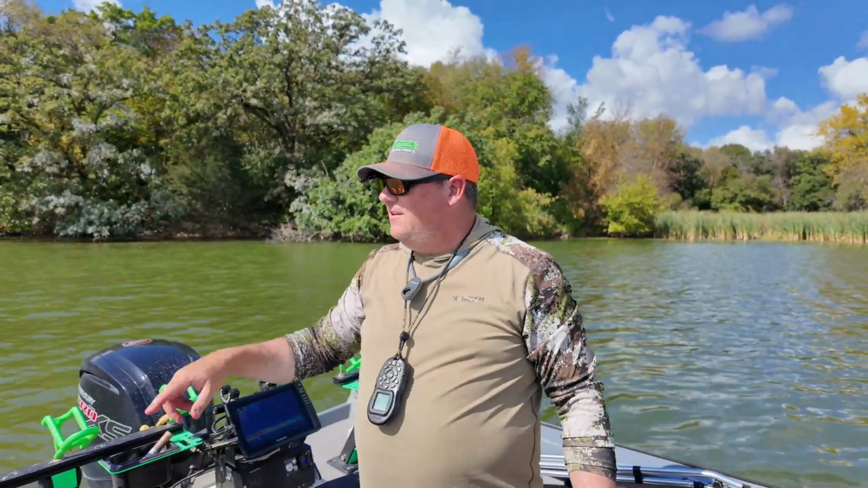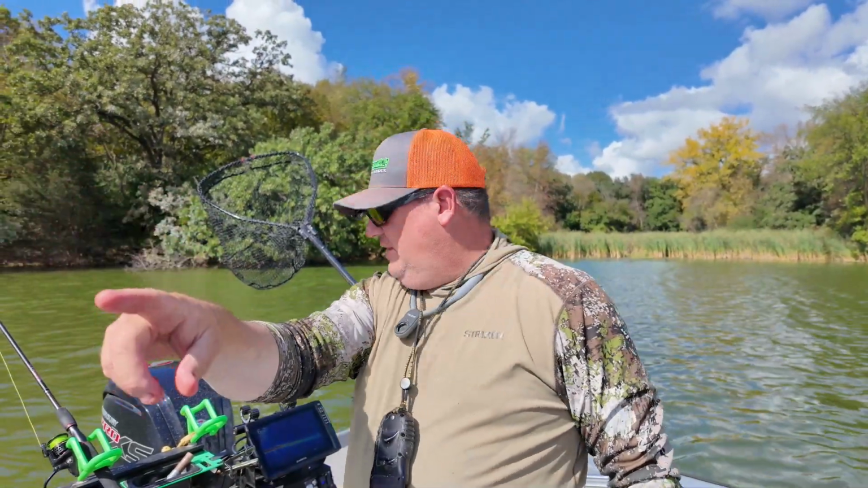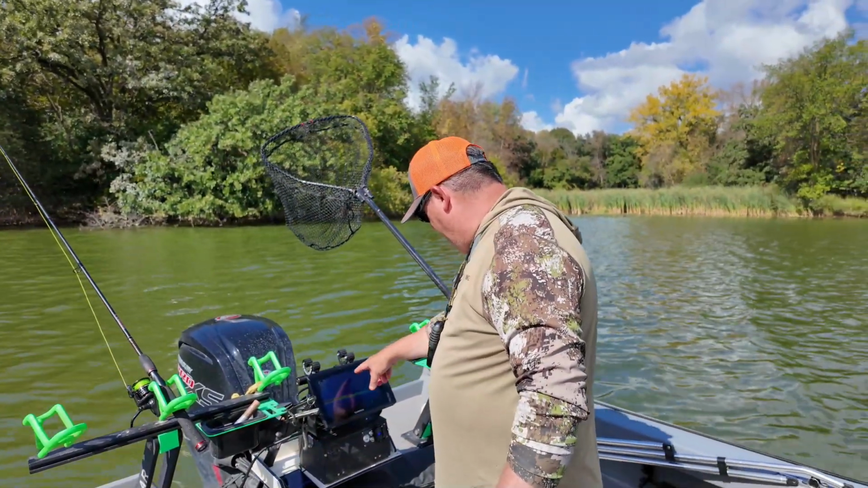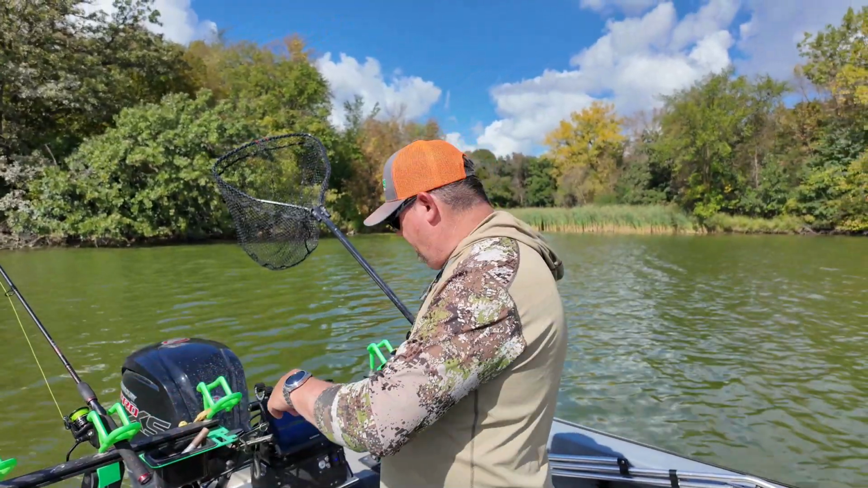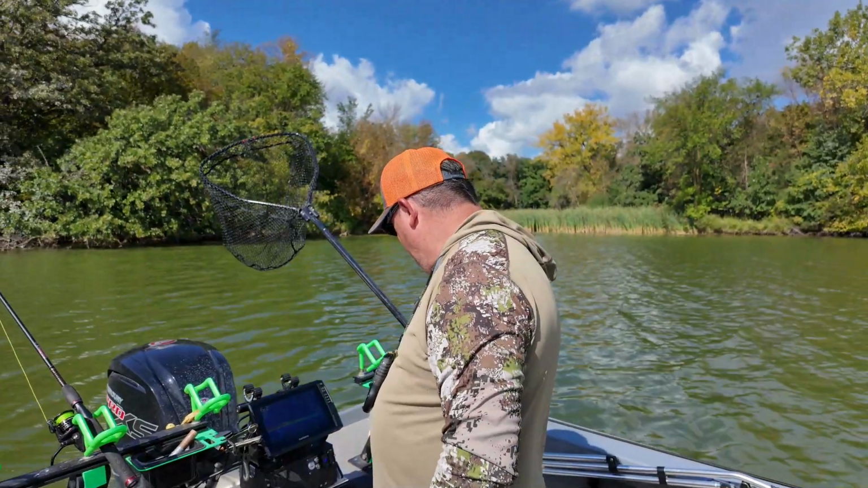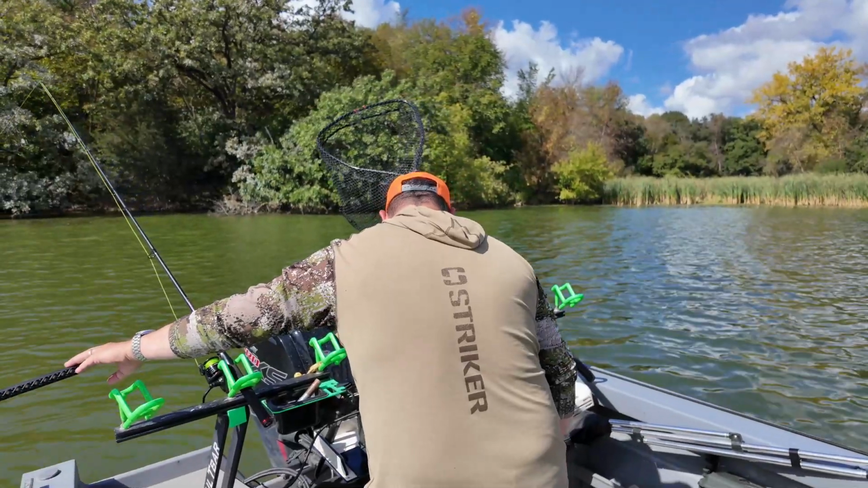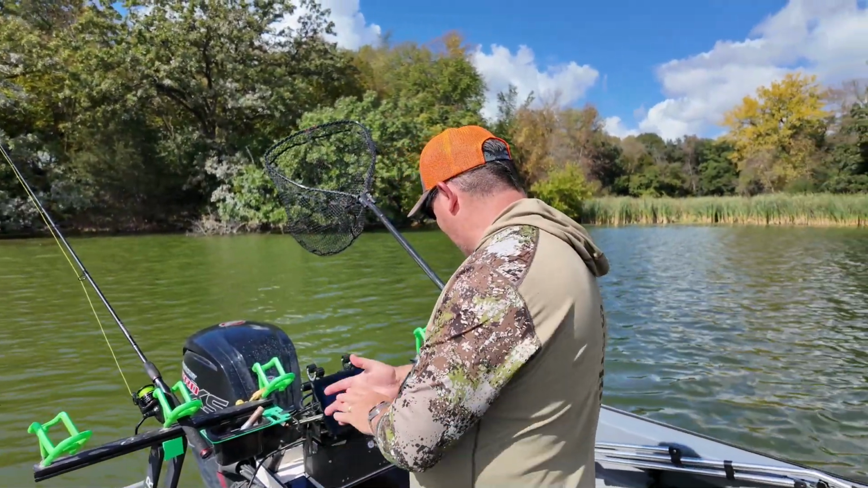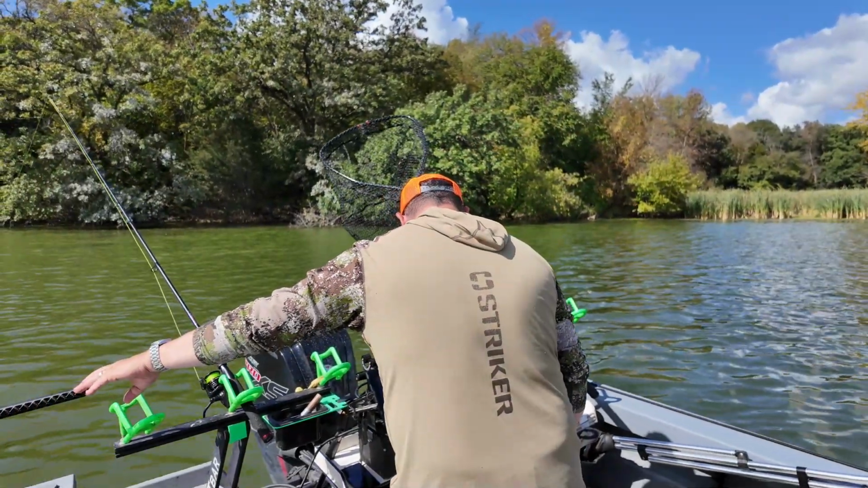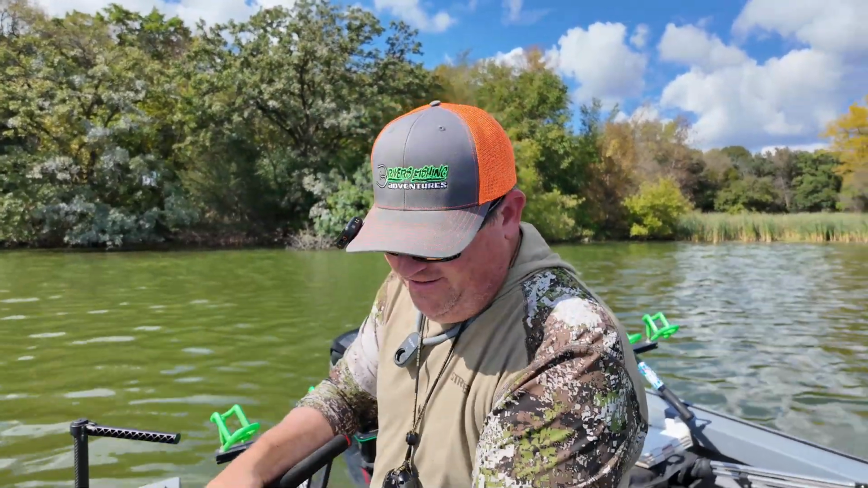I'm gonna keep doing this Livescope thing. This is fun. So basically what I'm doing here is I casted upwind, and then I'm tracking it on my Livescope here, so I'm just basically following the bobber. I can see the bobber and the rig here, and not even really watching the bobber, just watching the Livescope. And as it drifts out of the beam, I just adjust the handle here a little bit and just keep it on screen. And these fish have been coming up and hammering it. Yeah, this is too much fun.